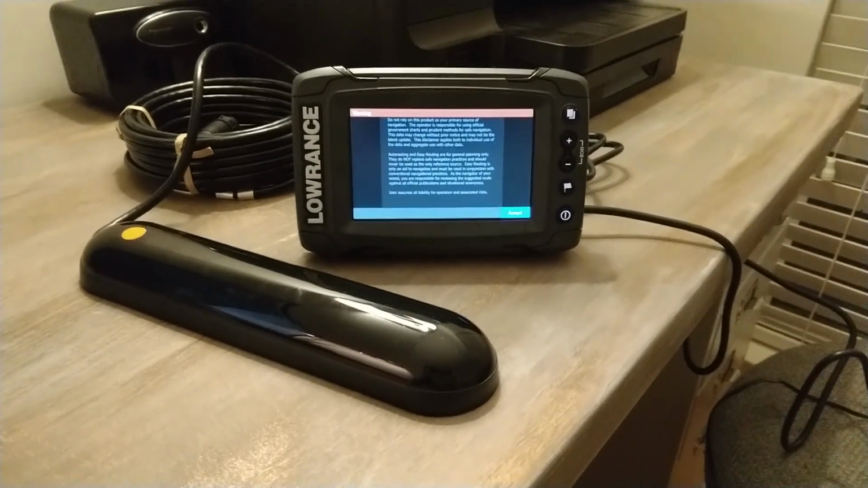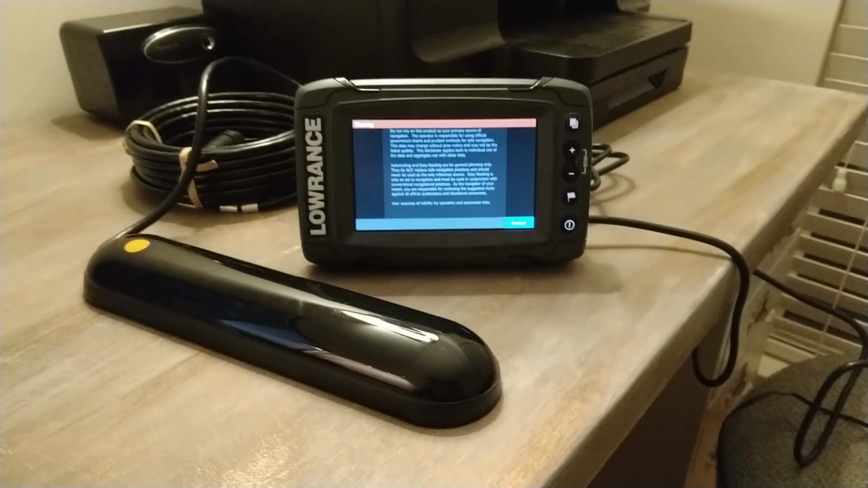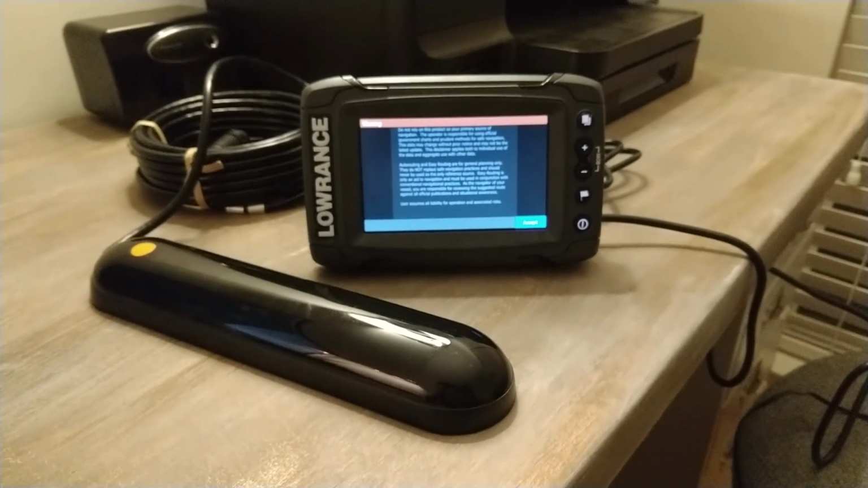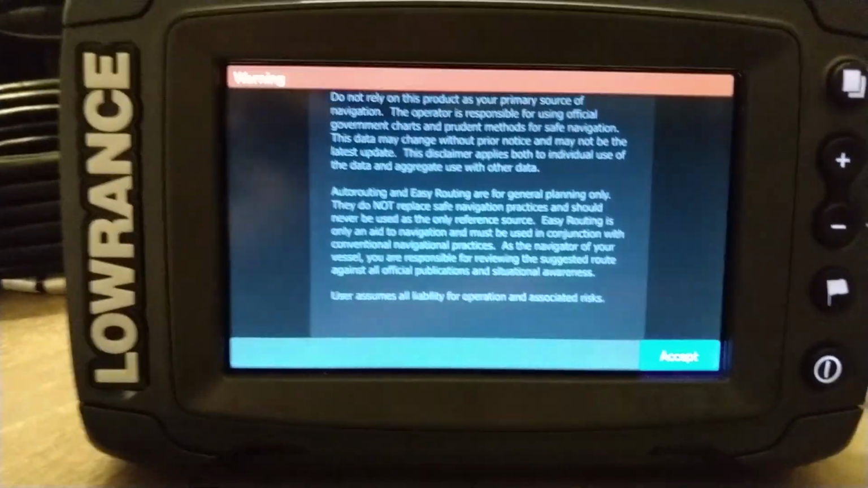You have to be very careful to make sure that the unit you're buying includes this larger TotalScan transducer that does both downscan and side scan technologies. Just to give you a quick demo of what the screen looks like.